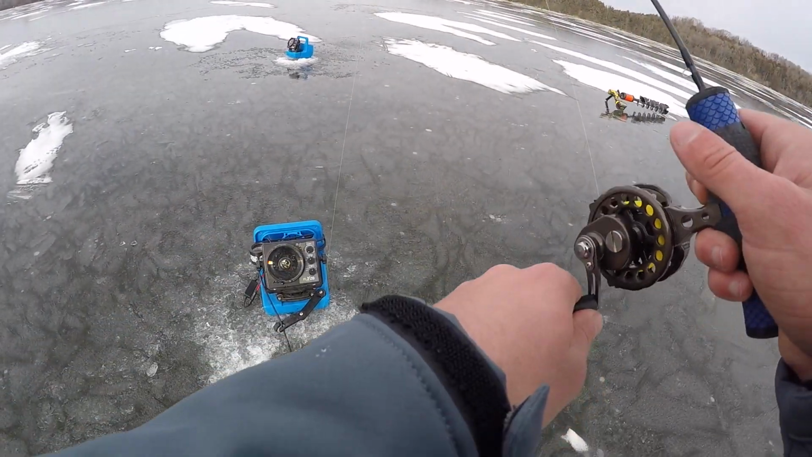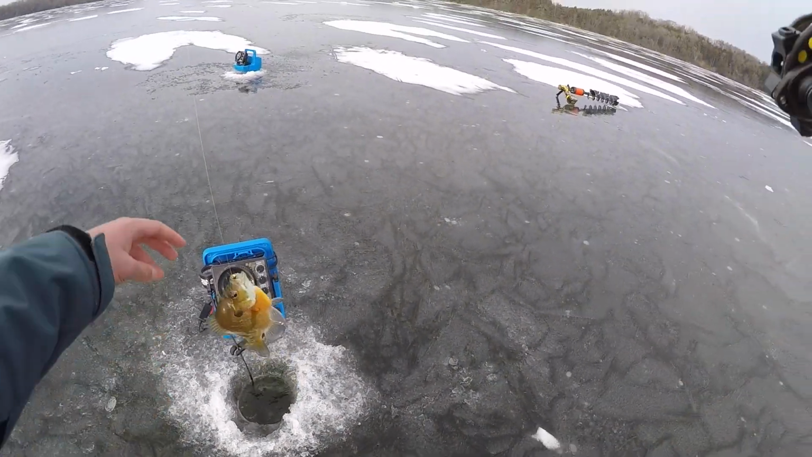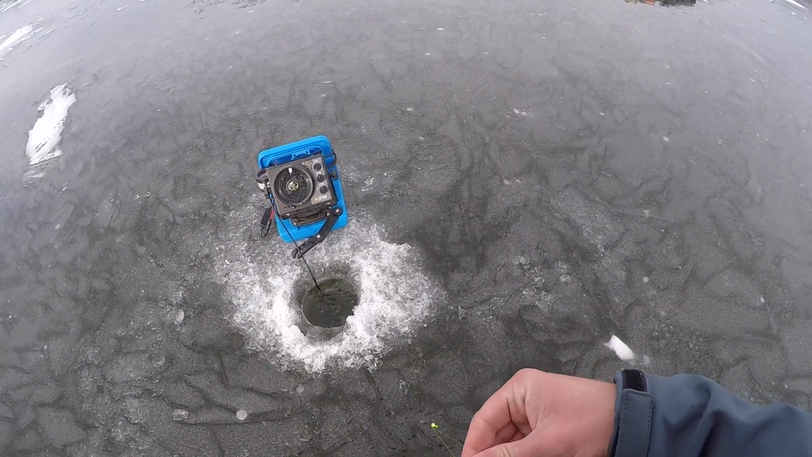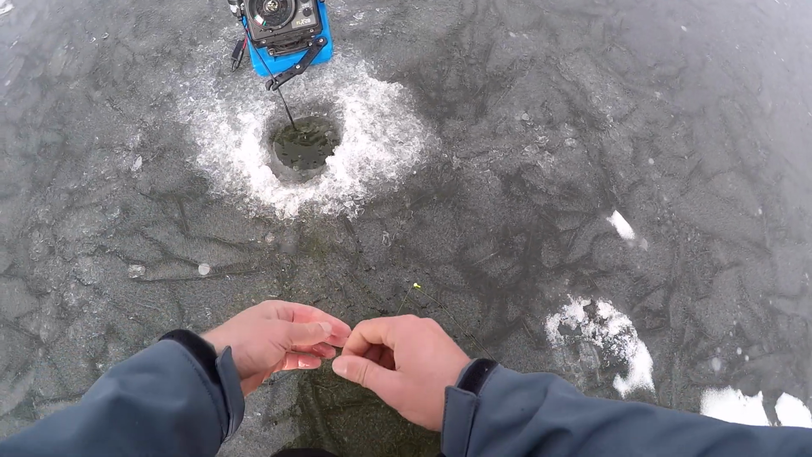Yeah, dude, they're all over black. This one feels a bit bigger. Oh, it's because it's a bluegill. Yeah, decent one. Nothing crazy. You get them mixed in sometimes. See you, buddy.